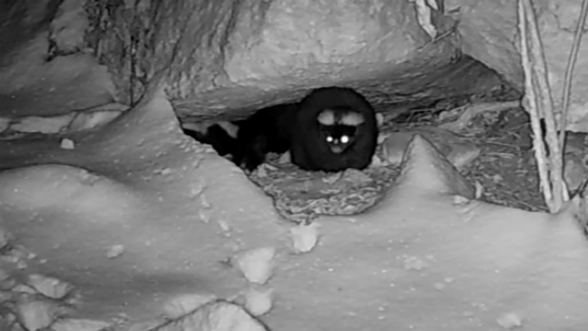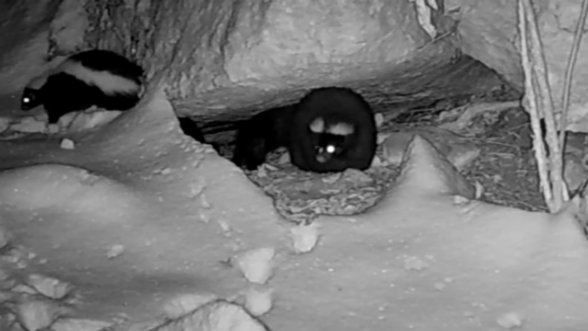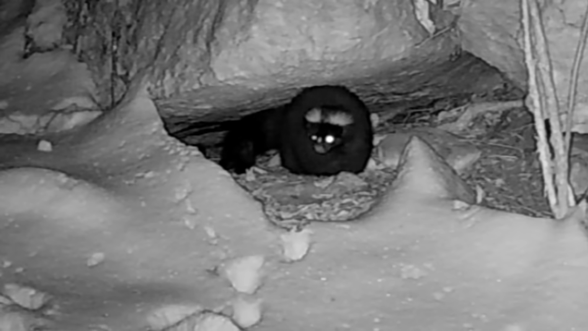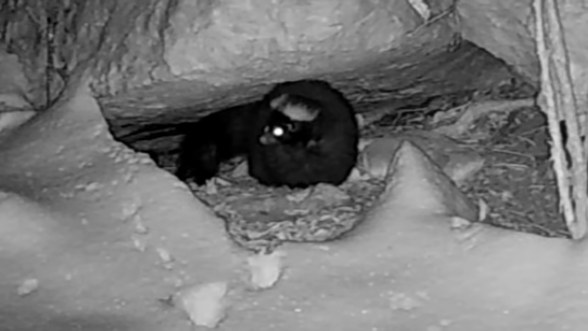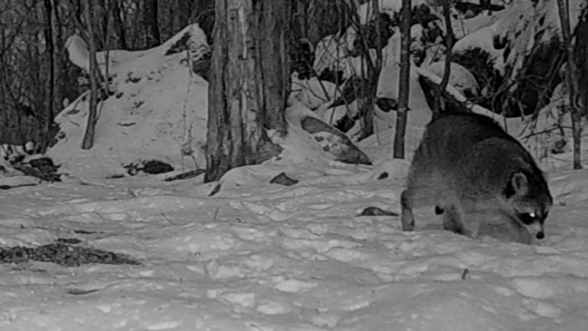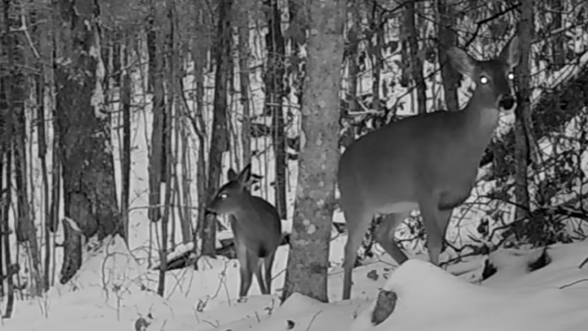That must be a mating pair there. Flat Top and his mate. But there's more than one. So the rock, it's always a busy place. Come daylight, there's the old coon moving back through. Don't know which one that is.